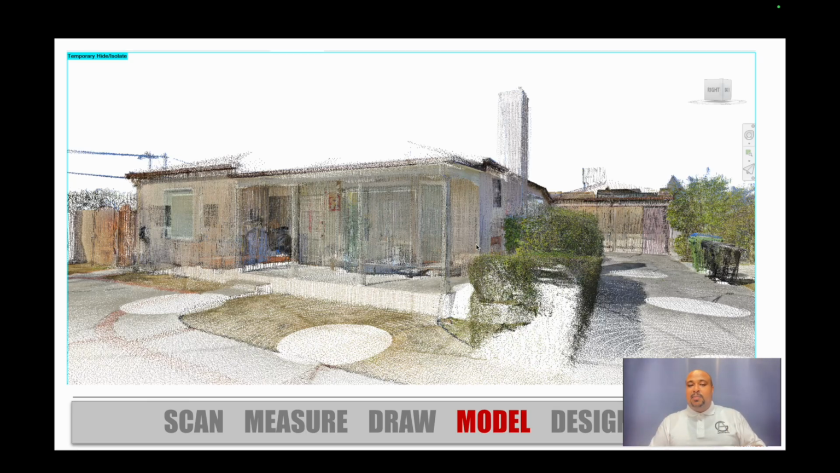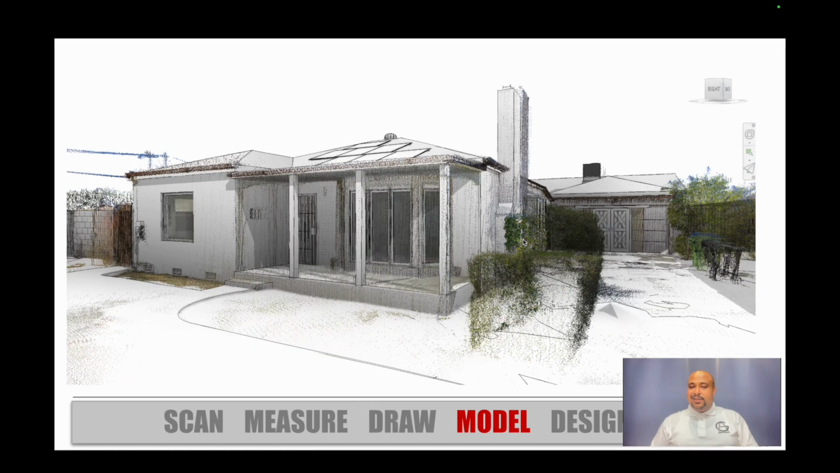So as an architect, what I'm trying to do here is get the point cloud into Revit, and then I use the point cloud to draw physical walls and columns and doors and windows and chimneys and roofs, you name it, which is kind of what you see now.